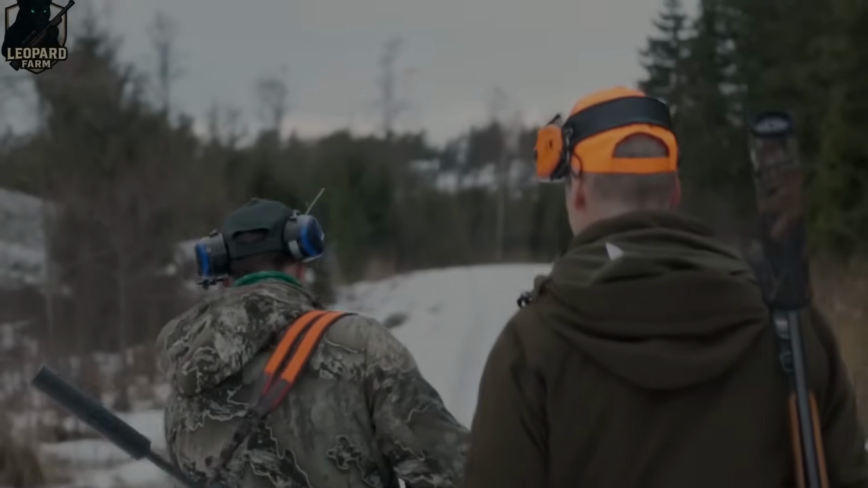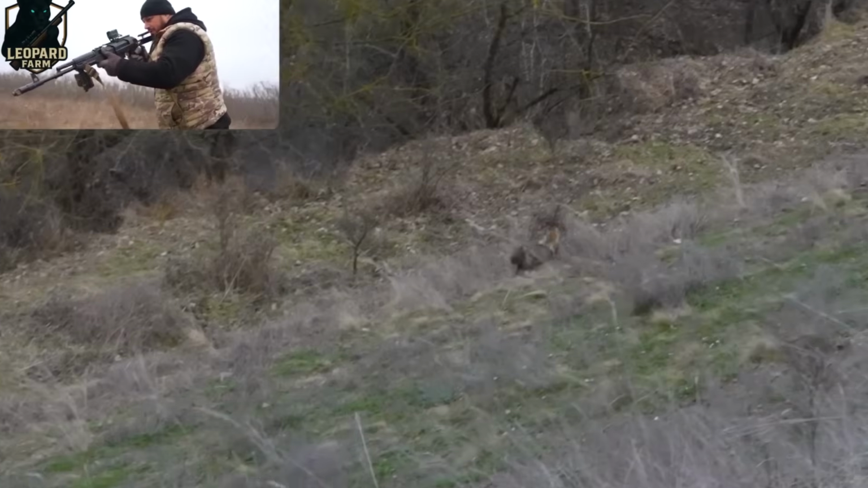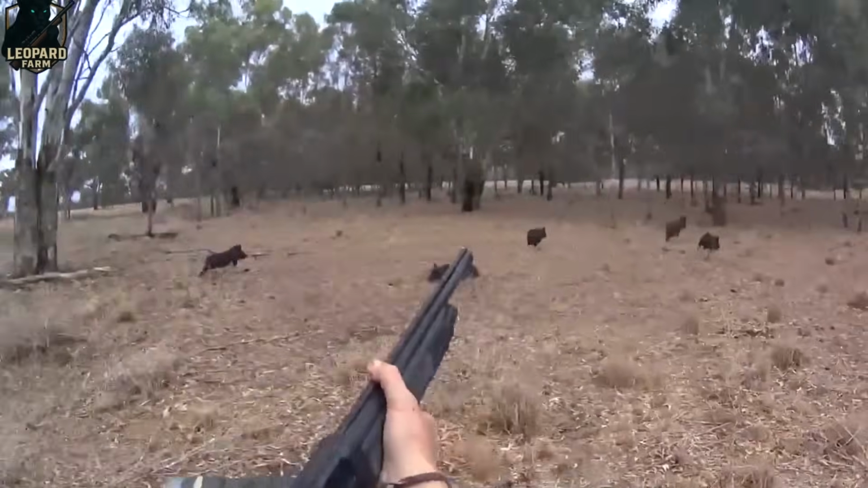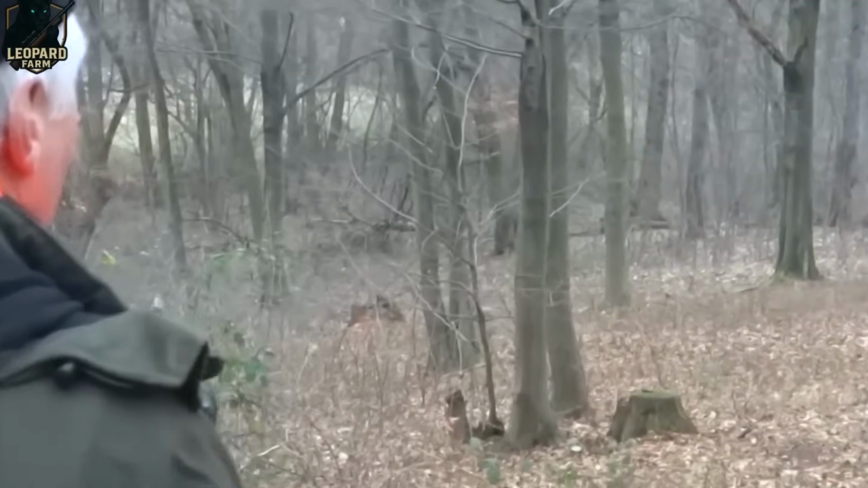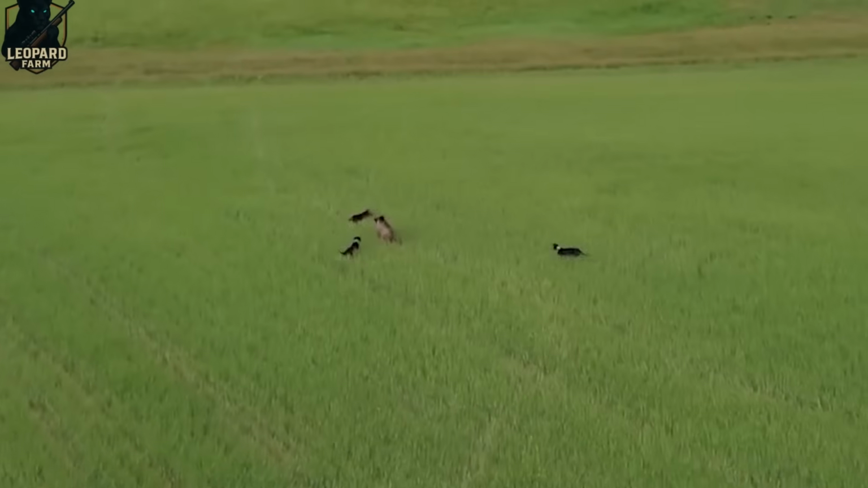After nearly an hour of trekking through the thick woods, we finally spotted our first wild boar. The moment we tried to circle around it, the beast bolted. Everyone took their shot, but between the tangled underbrush, fallen logs, and that boar's lightning-fast reflexes, not a single bullet hit the mark. For a moment, it looked like the animal might get away, but luck was on our side.